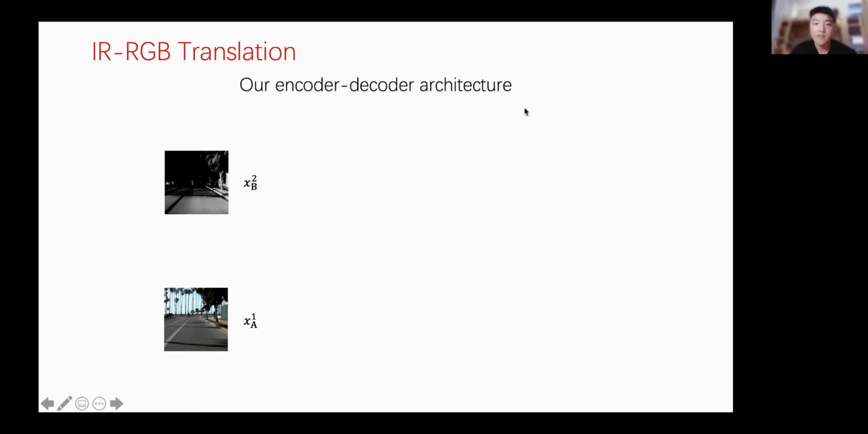To fix this mistake, we propose an encoder-decoder architecture for RGB-IR translation. Here, red arrows stand for auto-encoders for thermal images, and blue arrows stand for RGB auto-encoders, and we can use an encoder to decompose an image into two feature vectors. Here, YA and YB are latent codes for colors of both images, and YC1 and YC2 are latent codes for geometries of both input images.